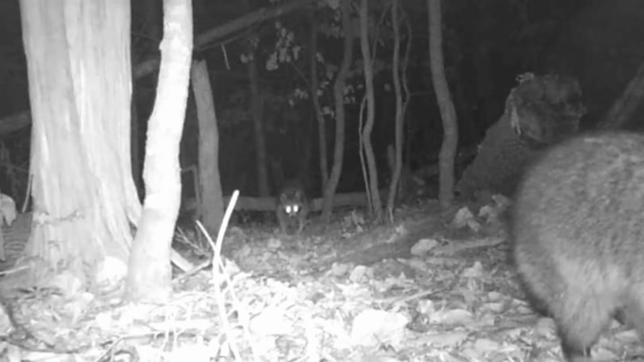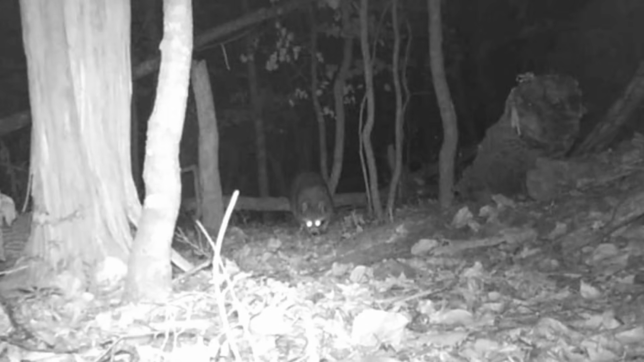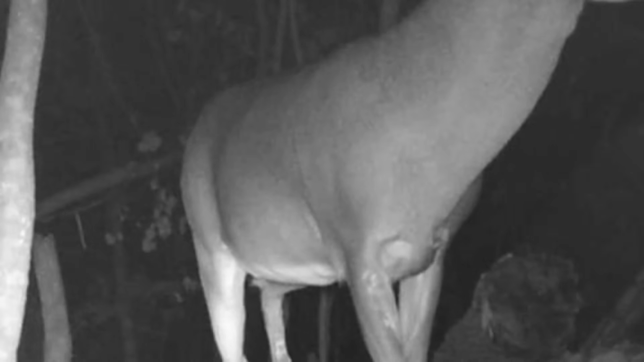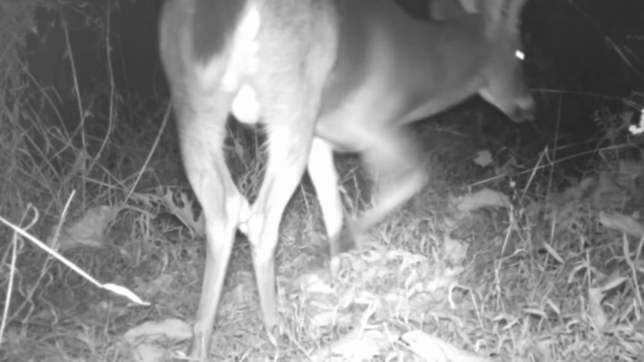And the old coons up on the ridge, you know where they're headed. They're headed to that pond. And the old buck's up here on the ridge too, moving through. He's liable to see anything up here. Big old buck. Here's a big one back here that didn't come up to the camera. Look what a rack on that deer. I'll get a better picture of him maybe later on.